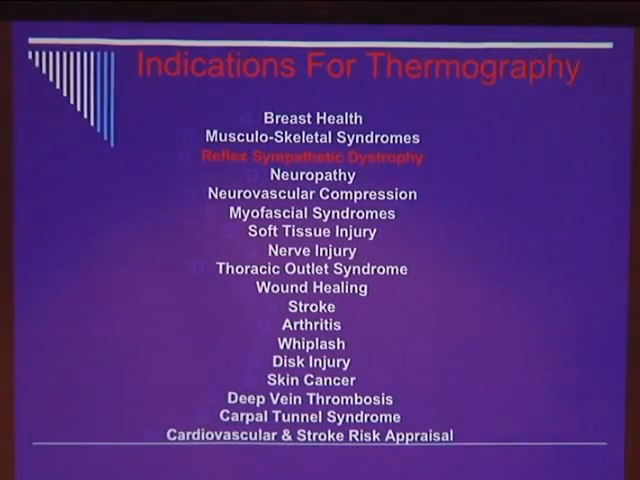So we backpedaled a little bit and we started saying, okay, we're going to limit what we're doing thermographically to just those three things. And I've done thousands and thousands of patients only doing those three things.